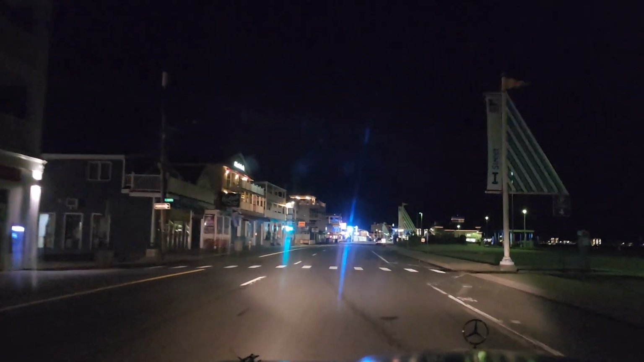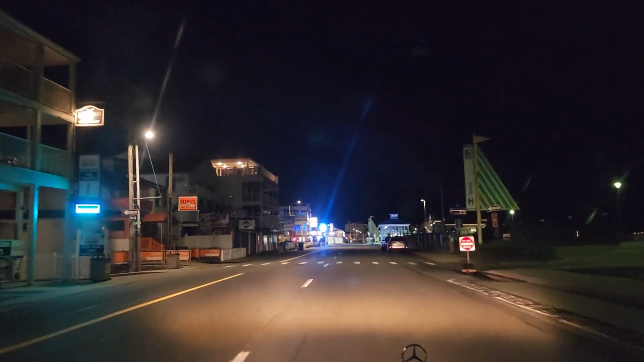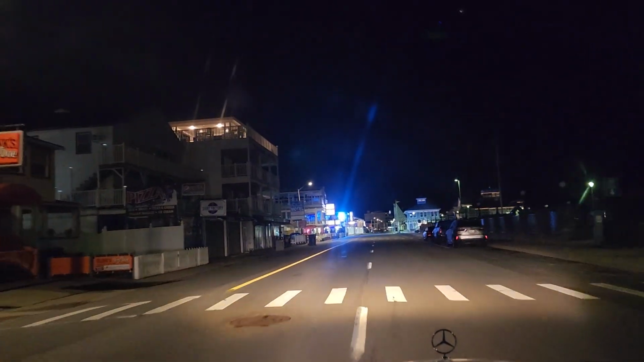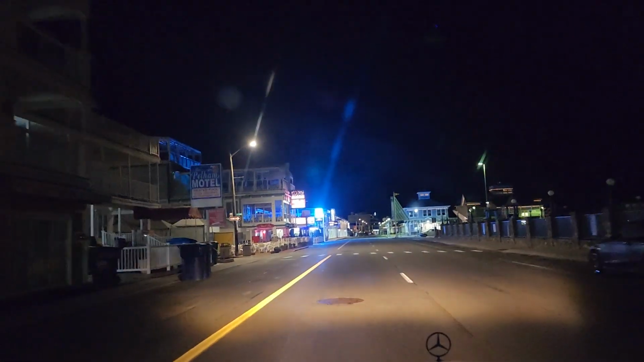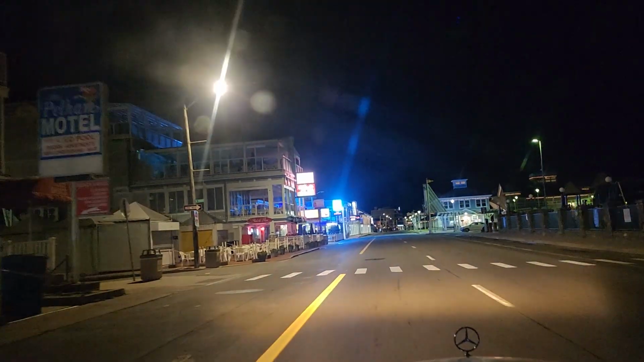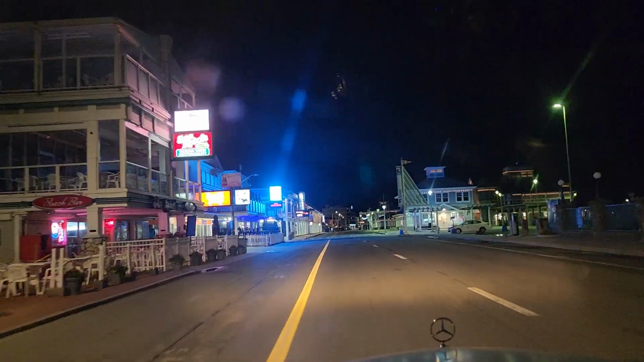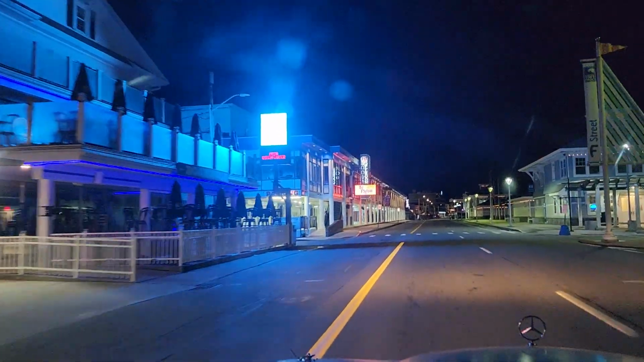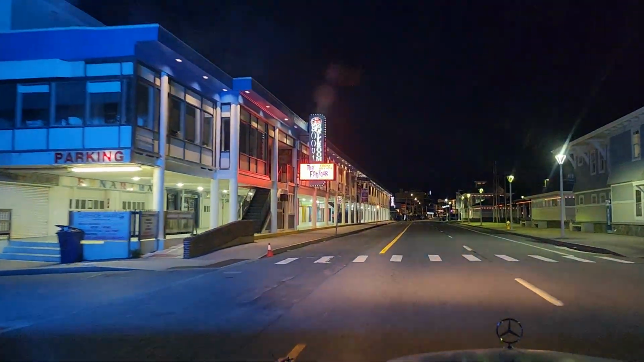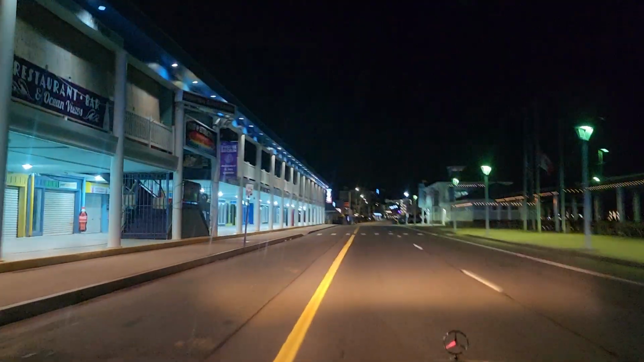A lot of new stuff here. Things have been redone. Newer shops, and others have just disappeared. McDonald's is gone. It used to be over here. I don't know why that had to go away. That seemed like a business that would do well. I don't understand why it didn't fare well. But on the other hand,